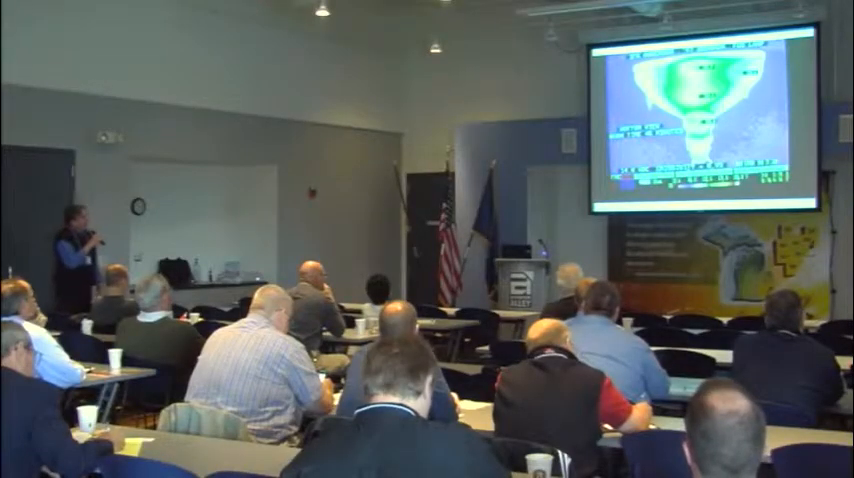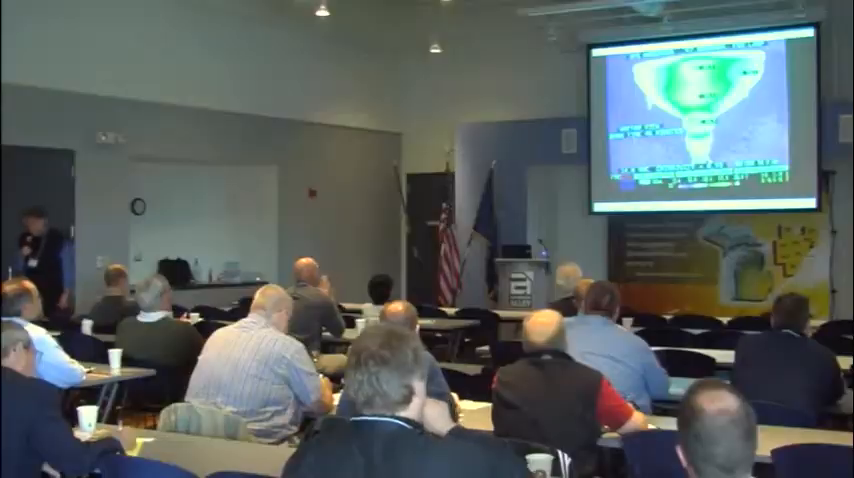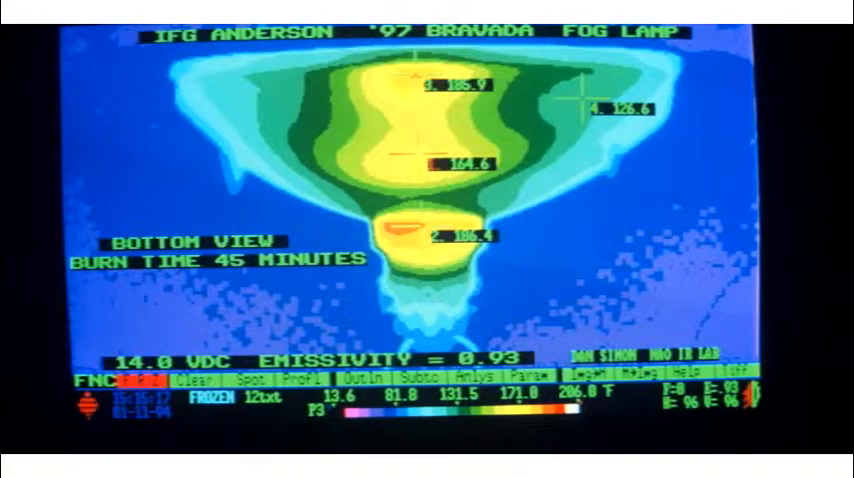This is a lamp that we looked at on a Bravada back in '97, new material. They were worried about the characteristics, would it stand up to the heat from those lamps, high intensity lamps. So we reached steady state. We can tell when we reach steady state and just document the temperatures, give it to our design folks, and make sure that everybody's happy.